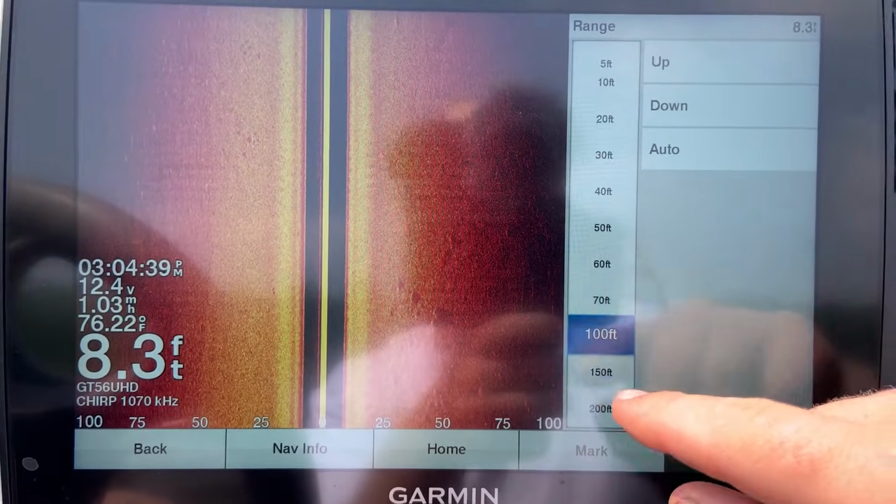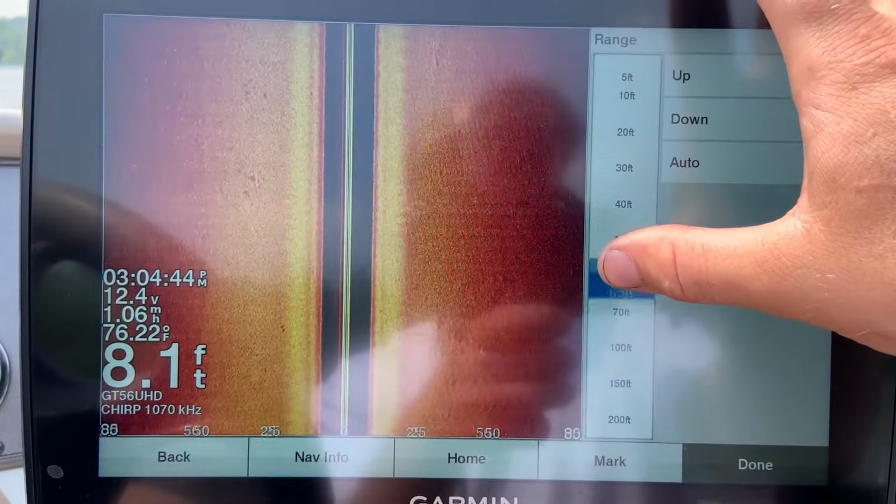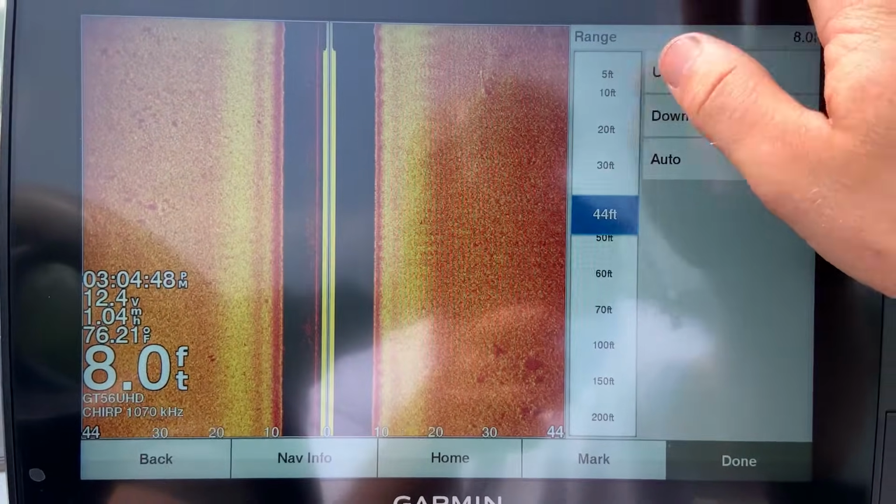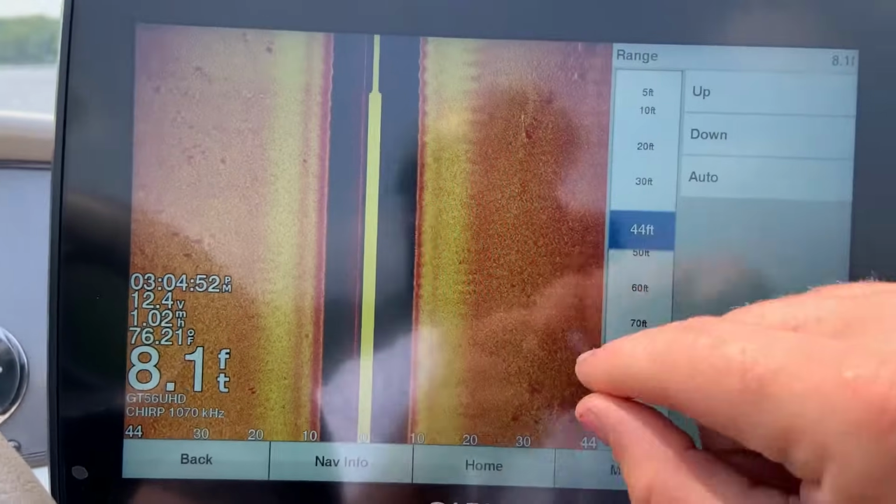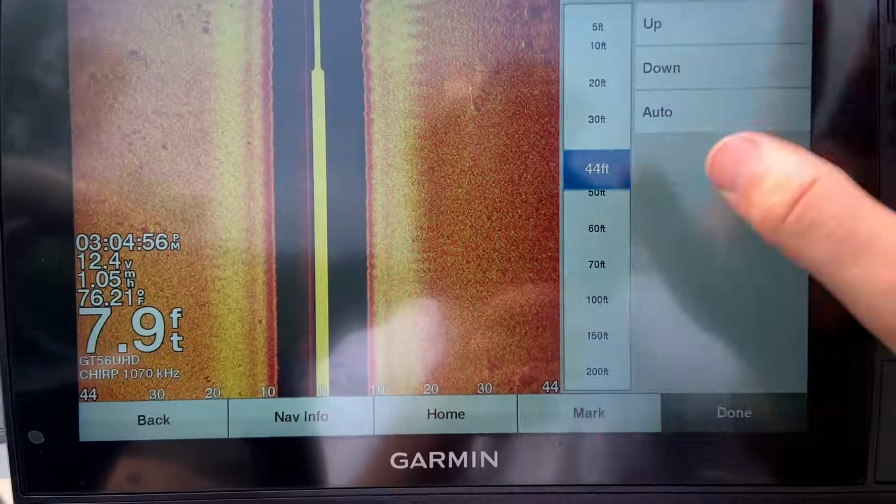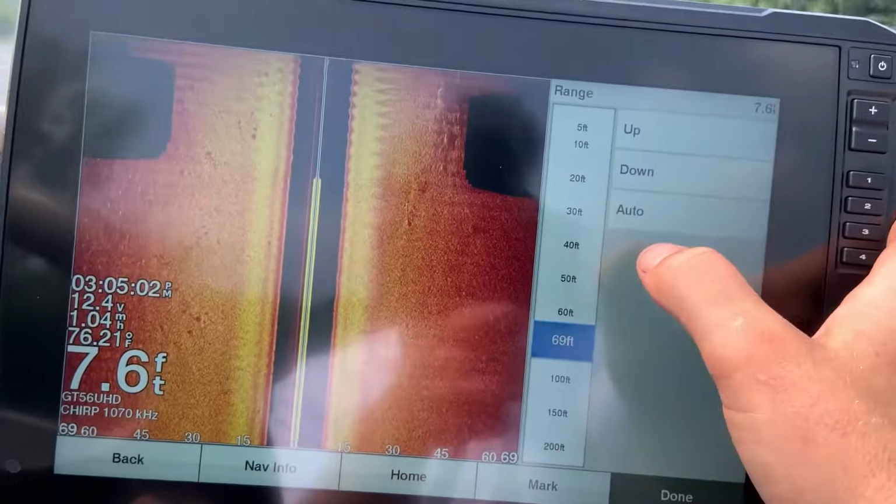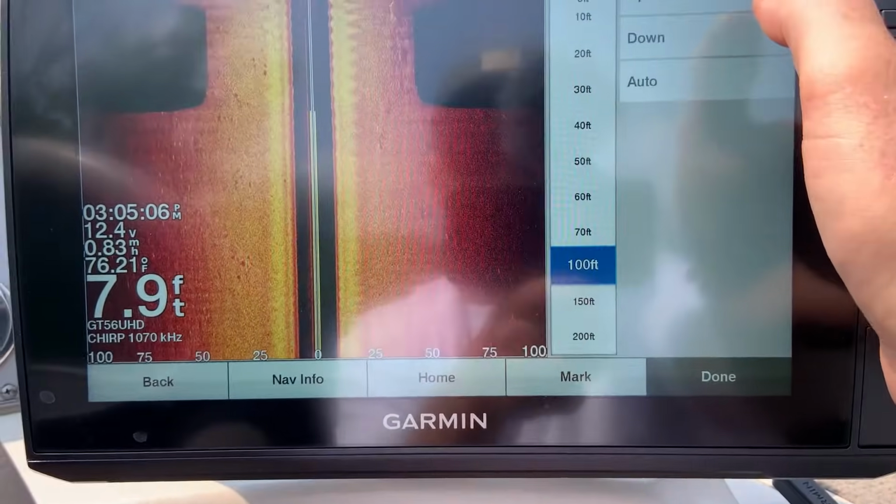I run it at 100 feet 99% of the time, but if I want to come in and get more detail out of something and really blow those images up, you can tighten that up to 40 to 50 feet, and it will dedicate more pixels to that object on the screen and give you a little bit more detail. But I like to cover as much water as possible, so I run this at 100 feet 90% of the time.